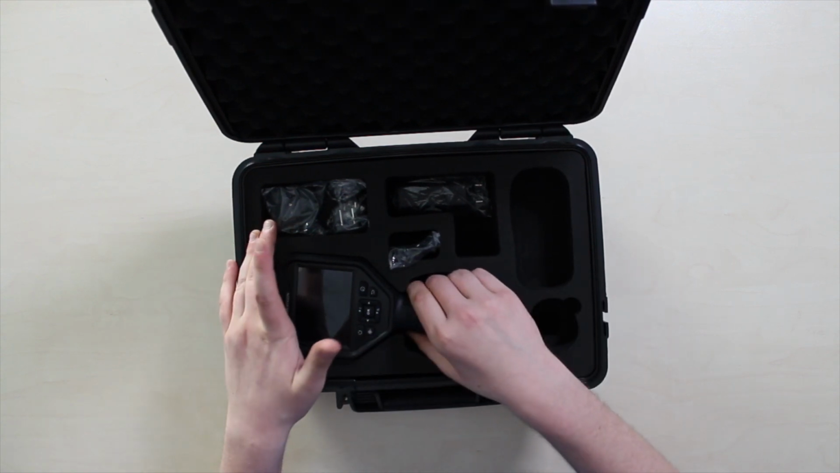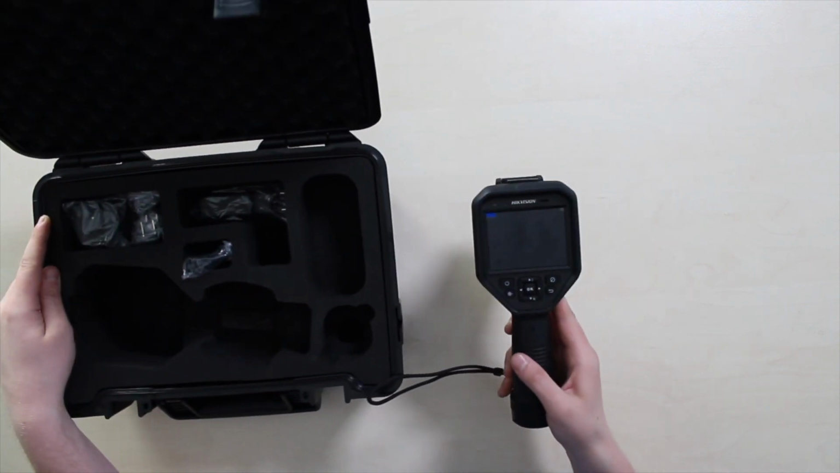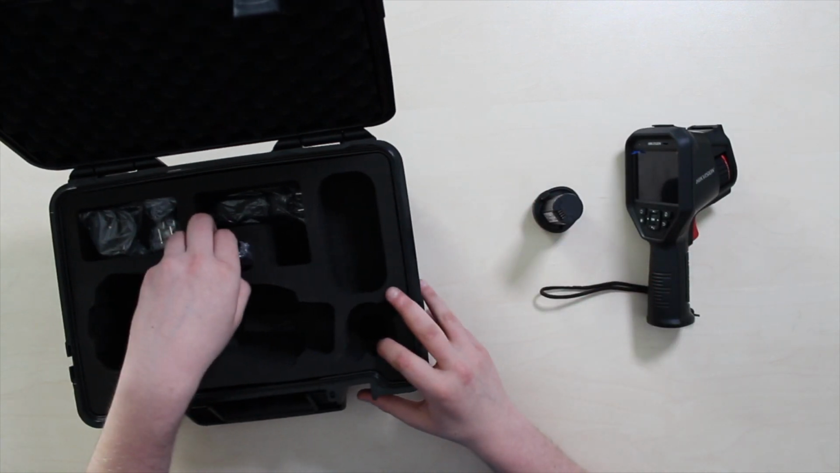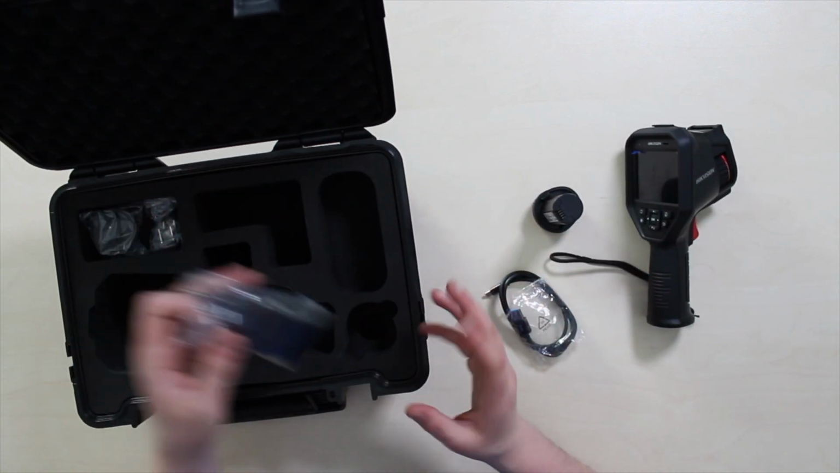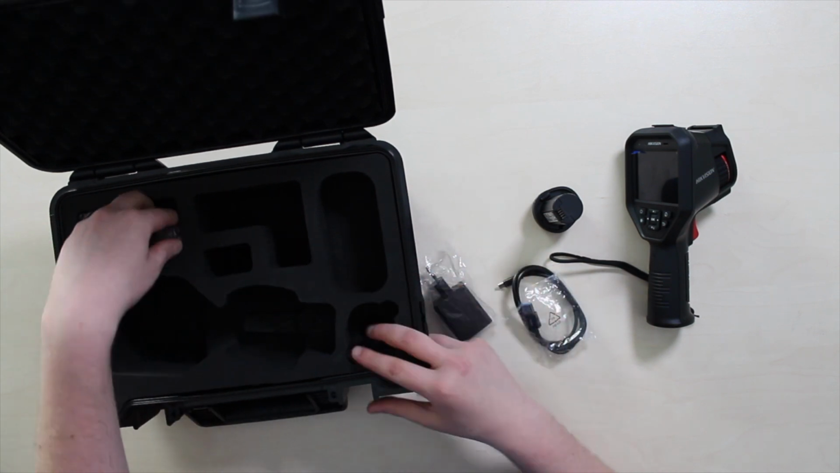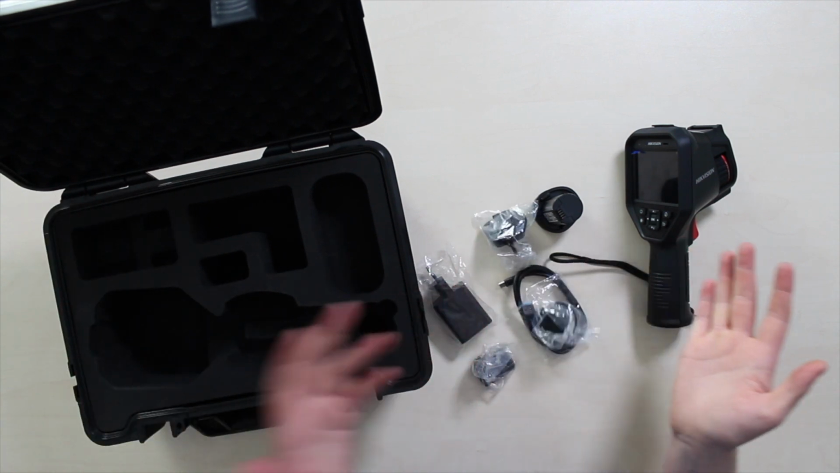And now here's the Hikvision thermal camera or scanner itself. We'll get back to it a bit later. A USB cable here and a power adapter with a European plug type. But here we also have 3 other plug types for other countries.